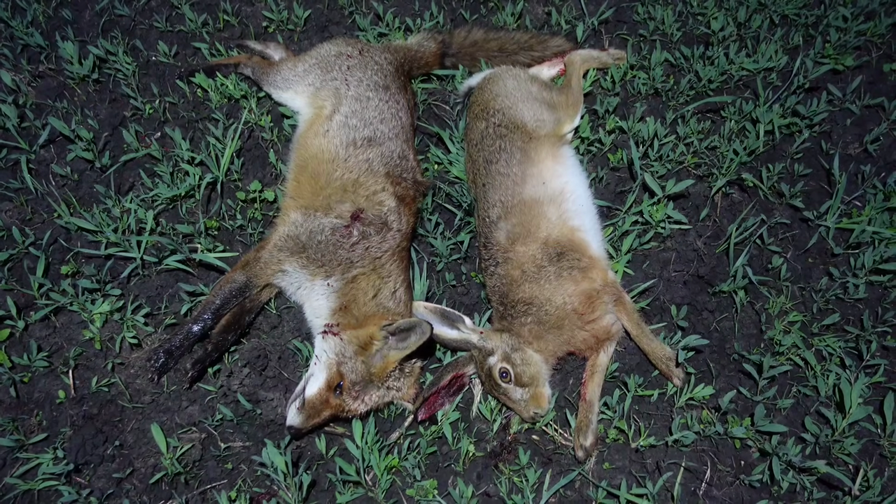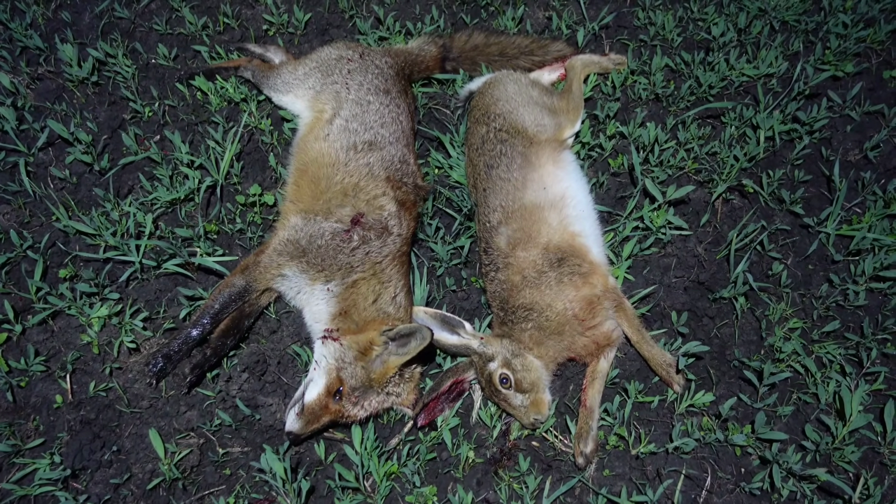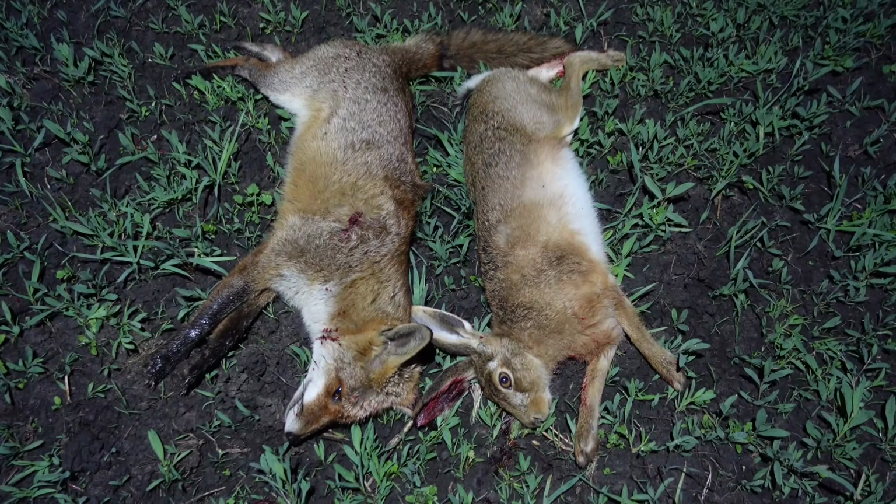How's that for a big hair on the right there? On the left, that's a full-grown vixen for size scale. Check this fox out. I've whistled this guy in from about 400 metres away.